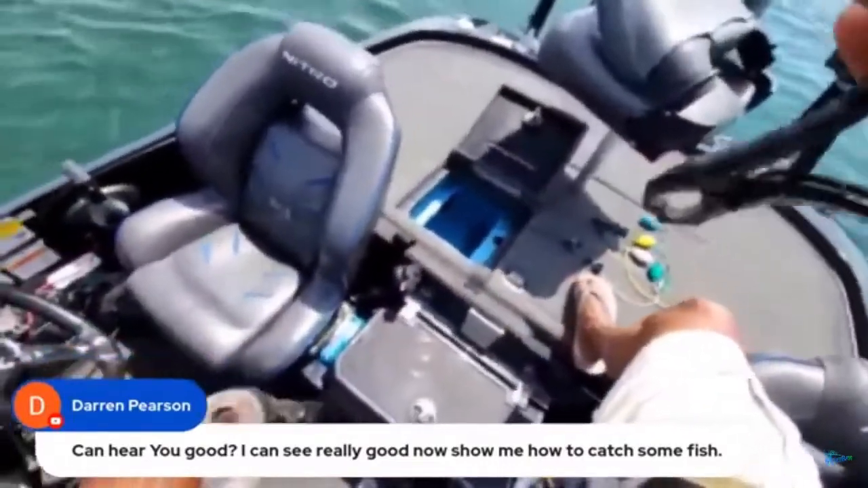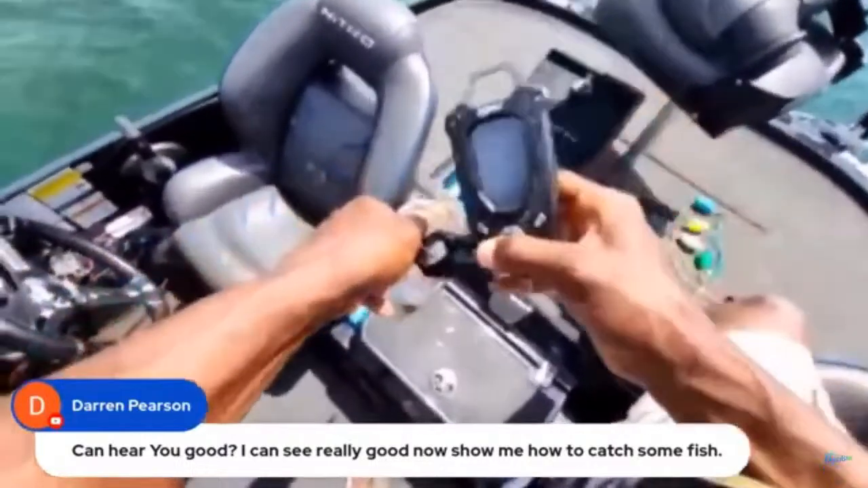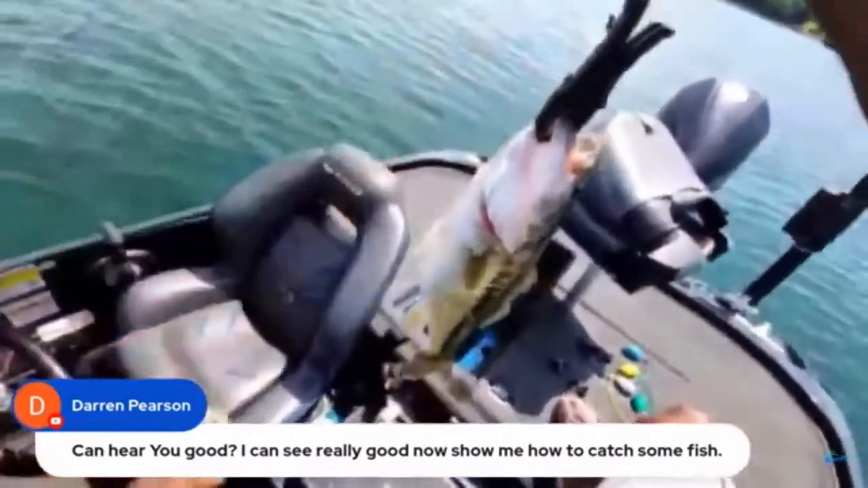But let's see, let's go ahead and get this zeroed out. And let's see what this first fish is. First cast, guys. How about that? All right, let's see.